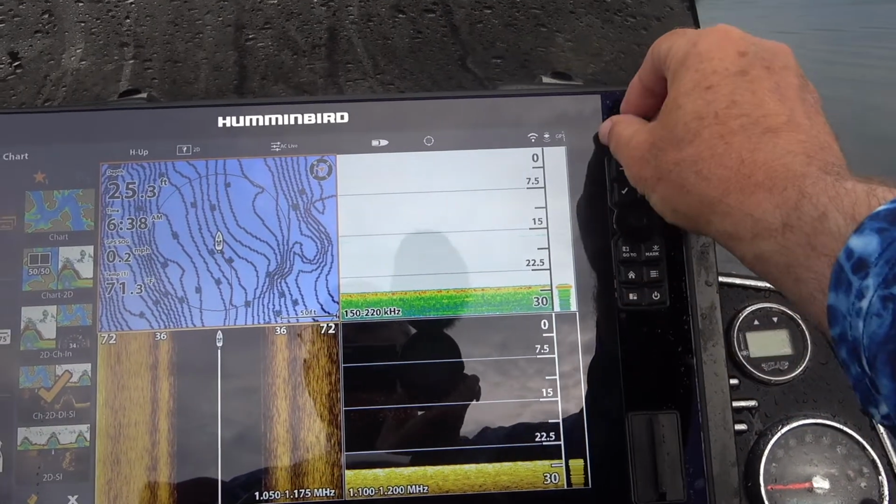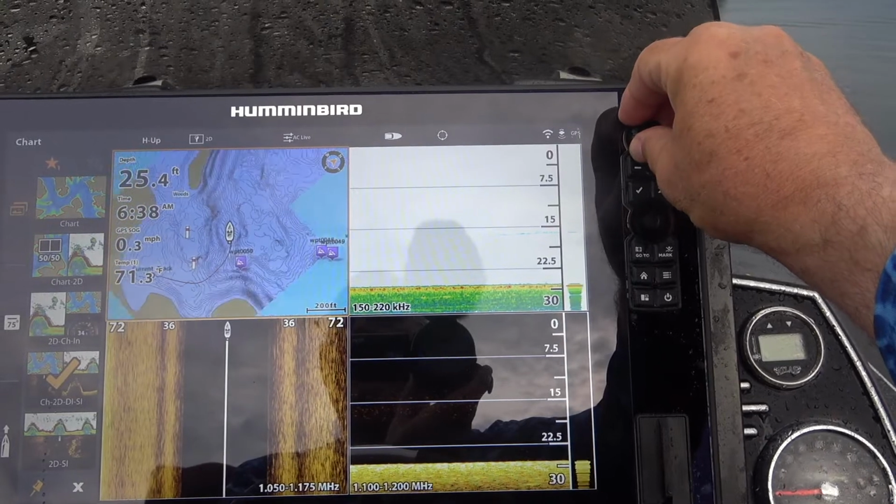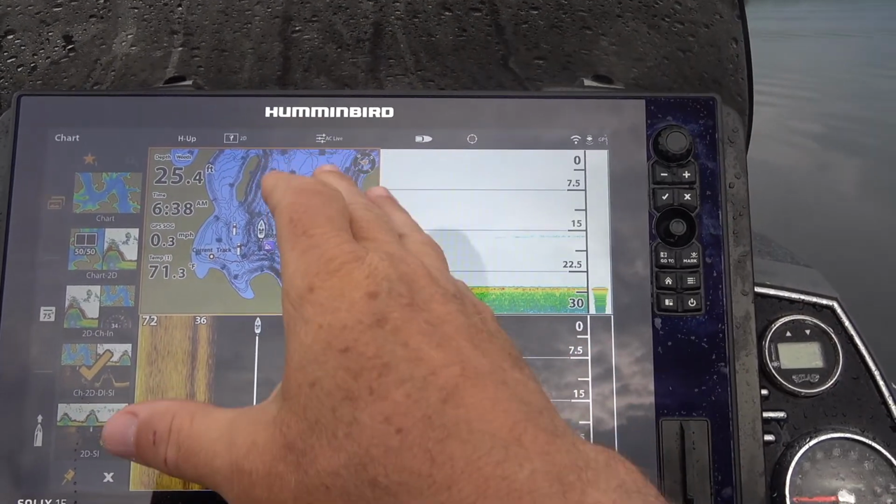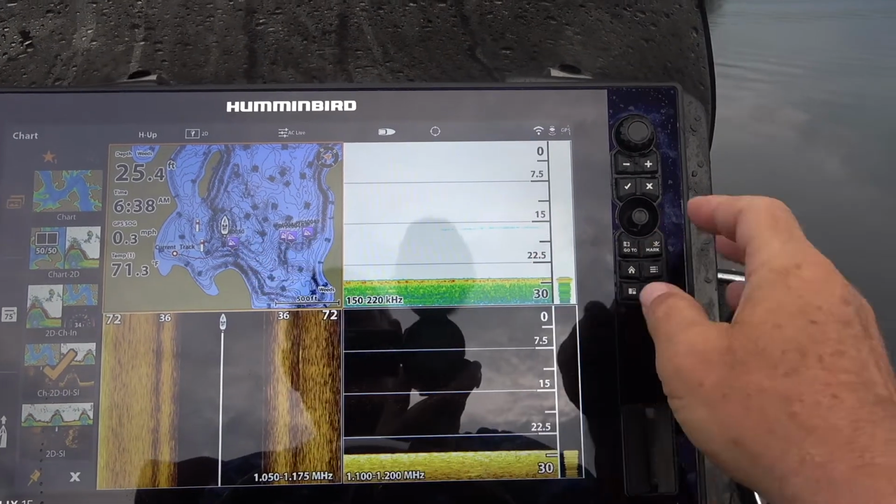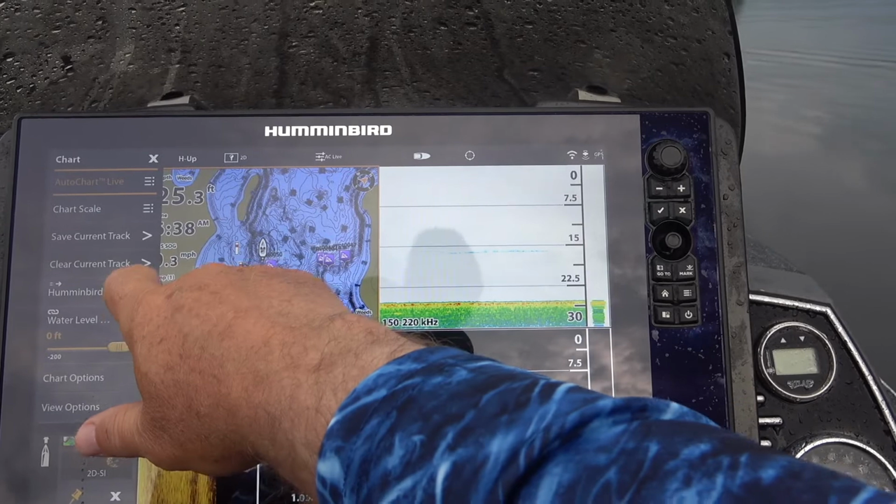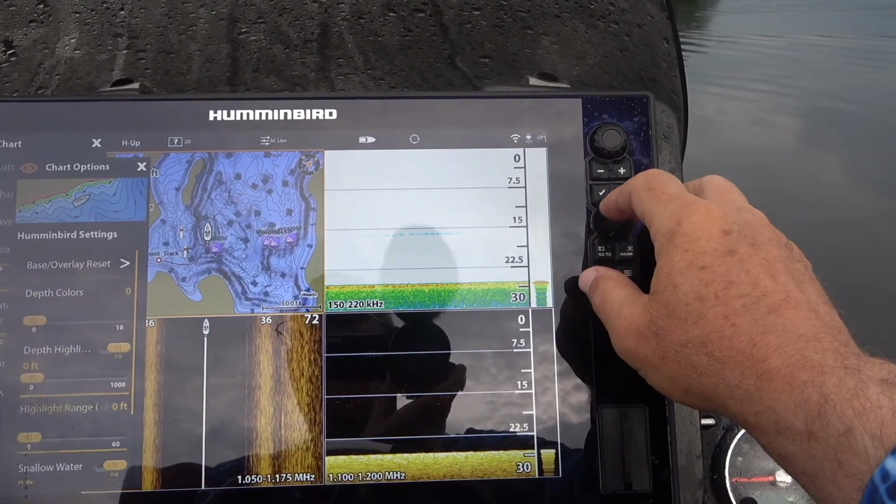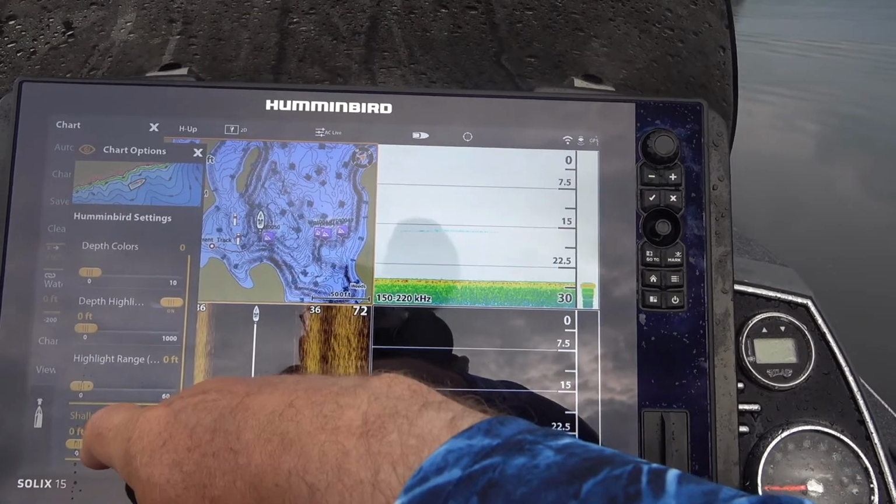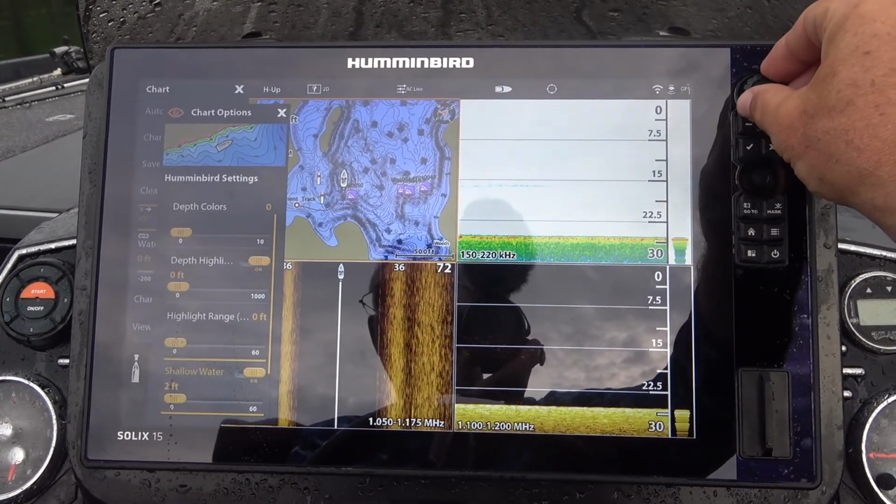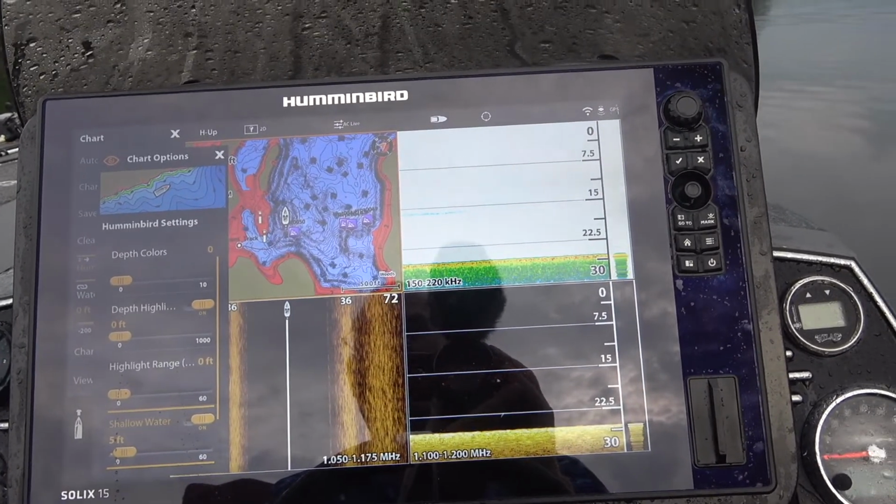Alright, next I'm going to zoom out a little bit. I'm on a new body of water, and I don't want to ruin my propeller or get into any kind of danger. So what I'm going to do is go to these Humminbird settings, and I'm going to do the shallow water right here, and I'm going to set that to, let's say, 5 feet, somewhere in 4 to 5 feet.